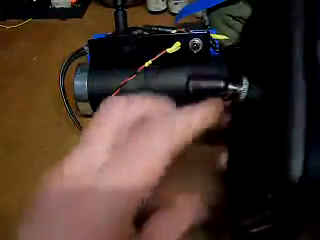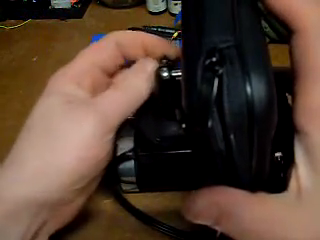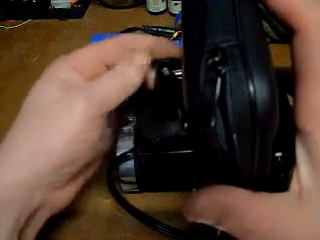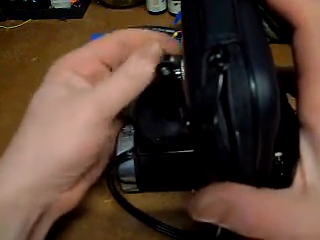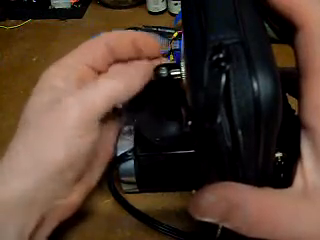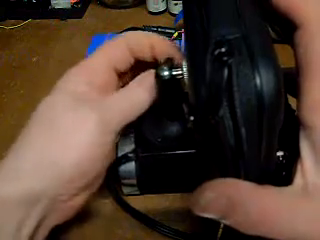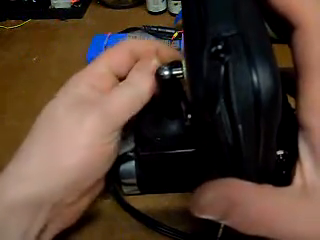So all you do is just flip the case on there, take this little adapter here, slide him onto the top, and then tighten him up. Now with this one, it's good because you can actually turn this unit whichever side of the night vision you want.